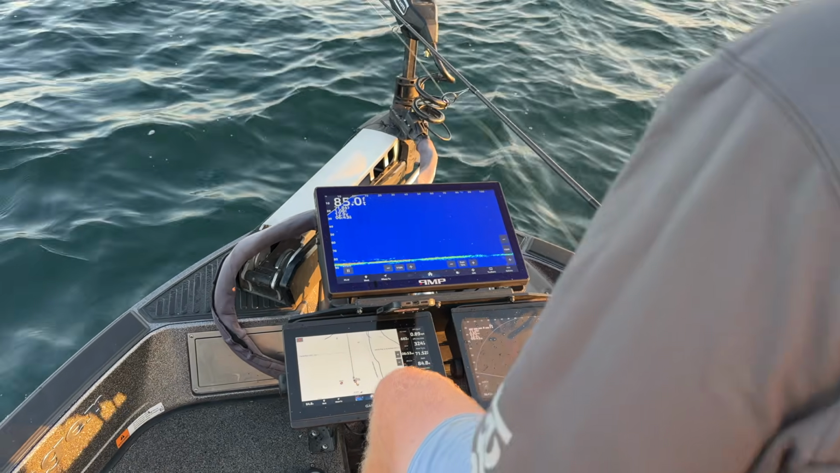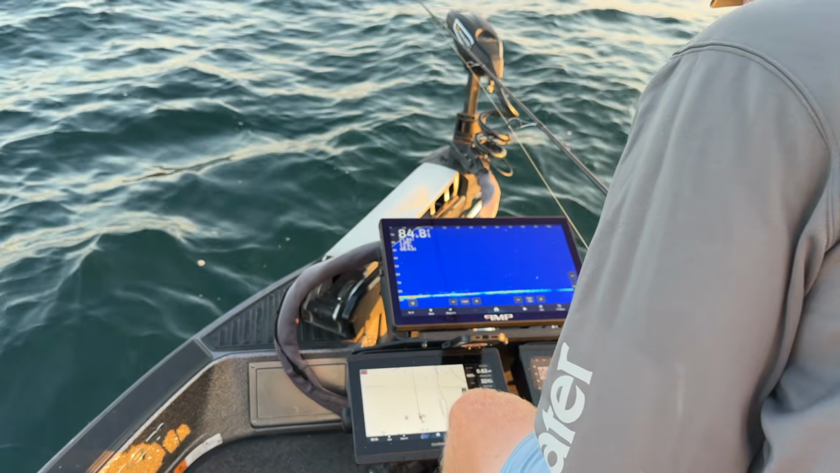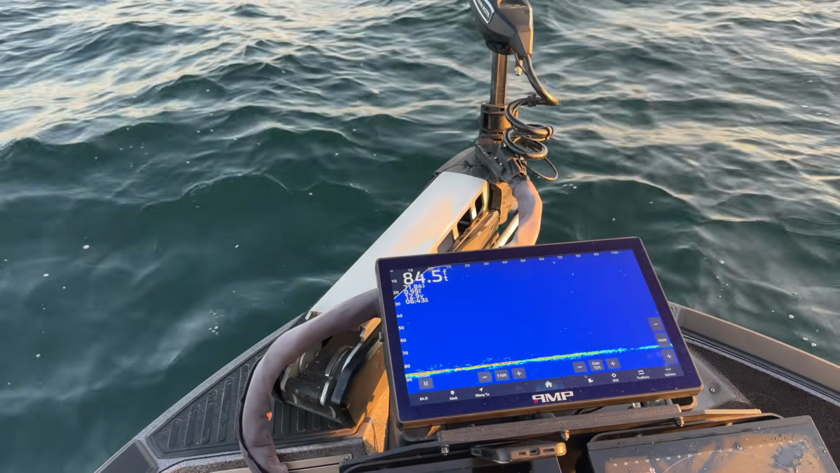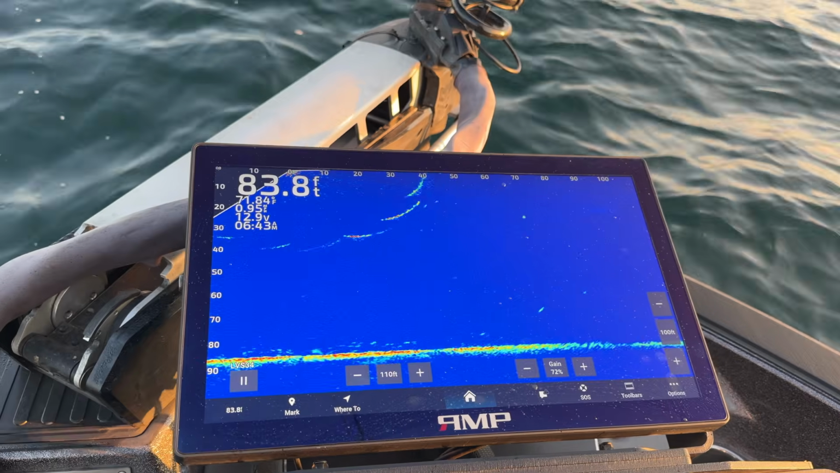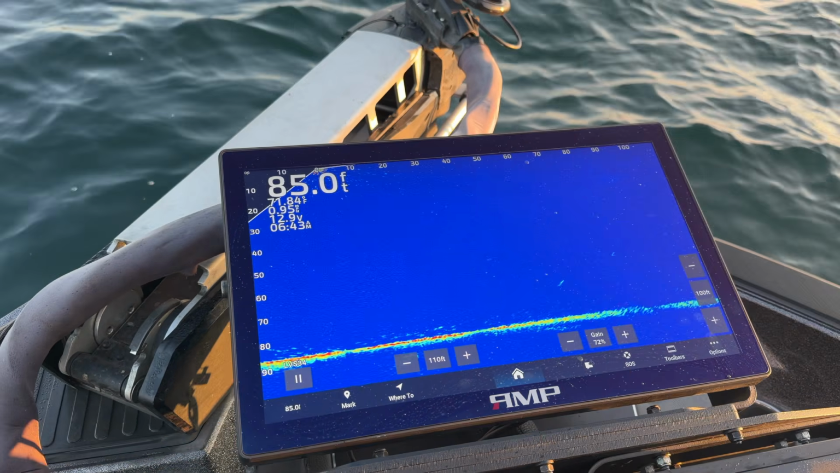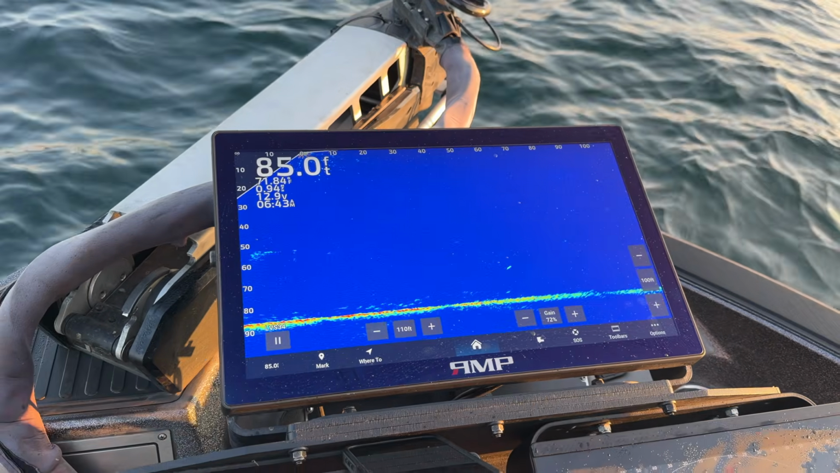A lot of times, I like to cast past my fish, and I think that's a lot of a learning curve. If I short this cast, I'm not going to be able to get it to these fish. I've got 2 fish here. I've got a bait that's headed down to those fish, if you guys can see that.